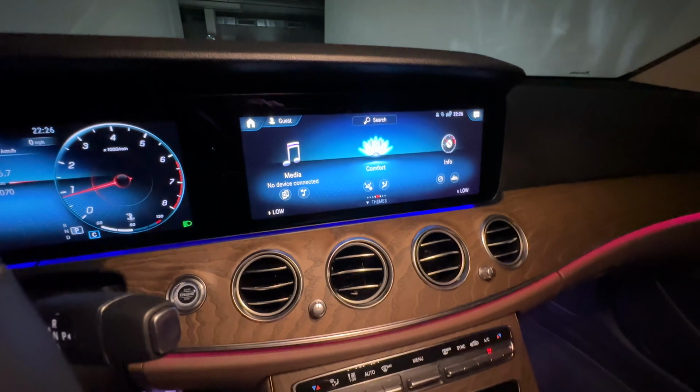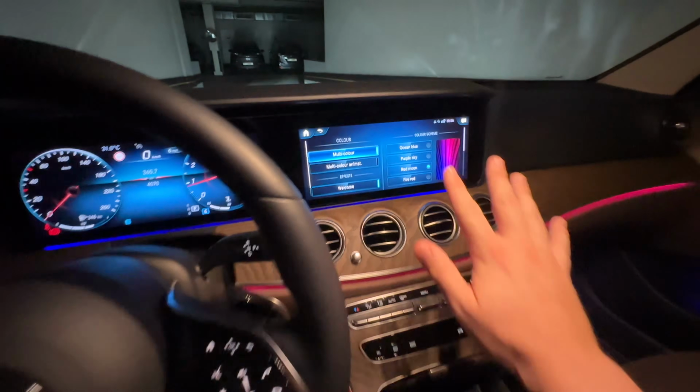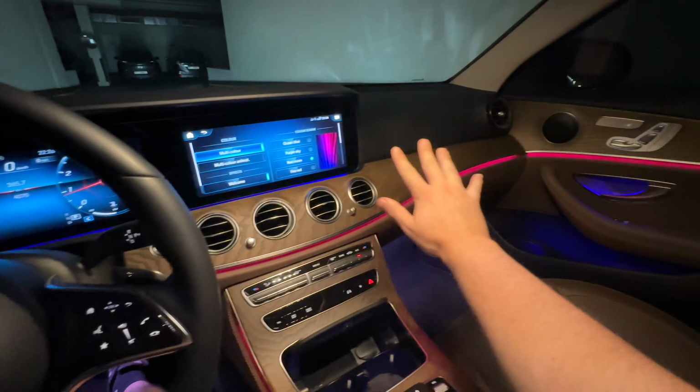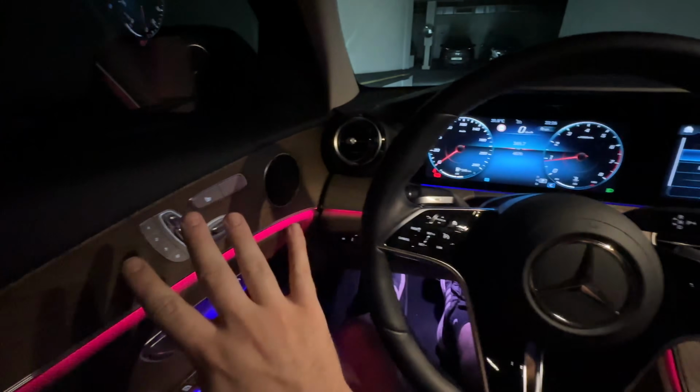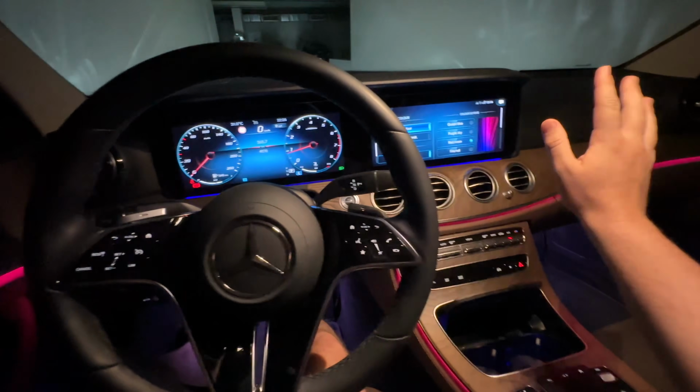If we go over to comfort right here, click color. You can change the ambient light colors. This is my personal favorite. It's called Red Moon. It's got a combination of red and blue ambient lighting. Feels really upscale. When I had my E63 AMG, I always had it in this setting.